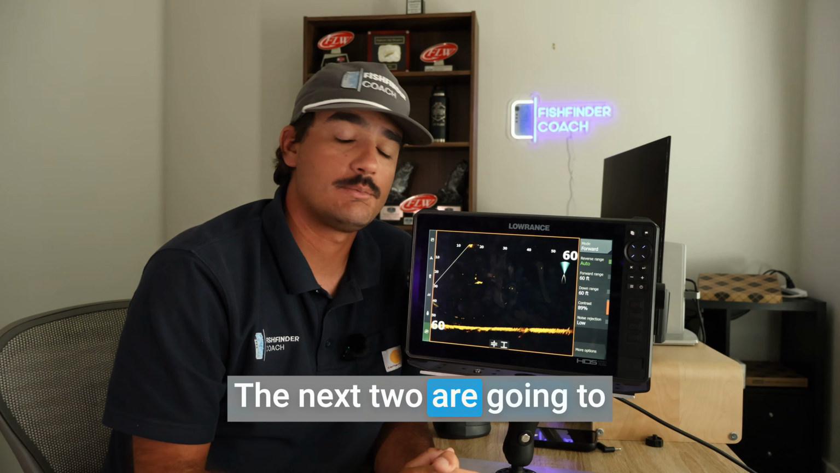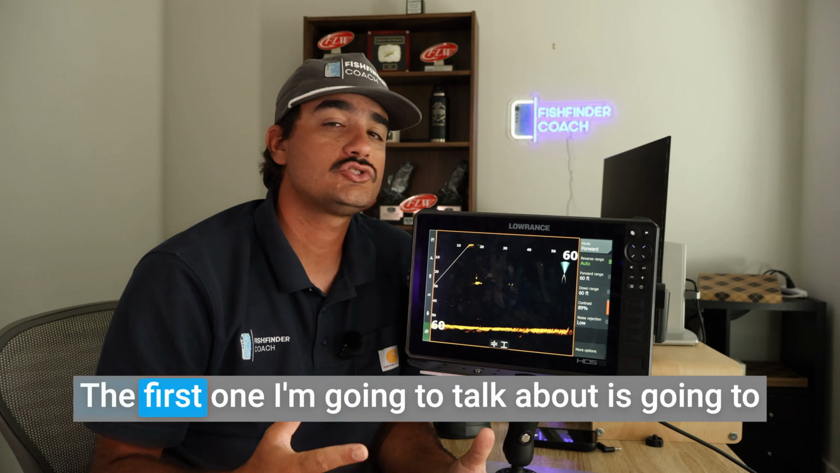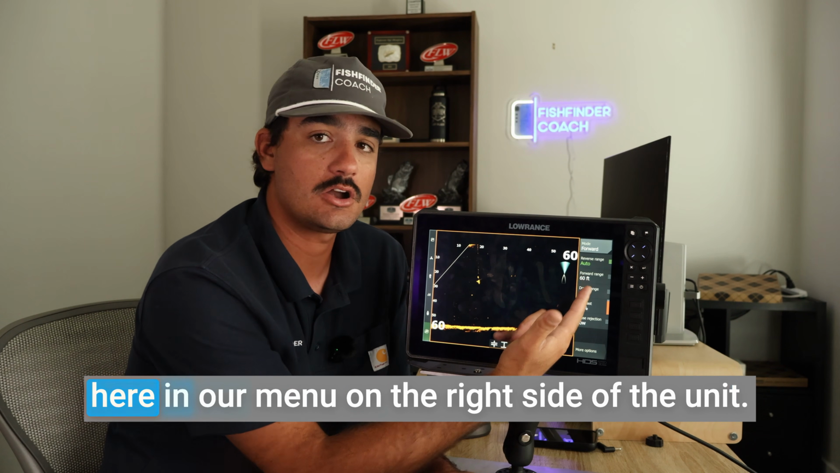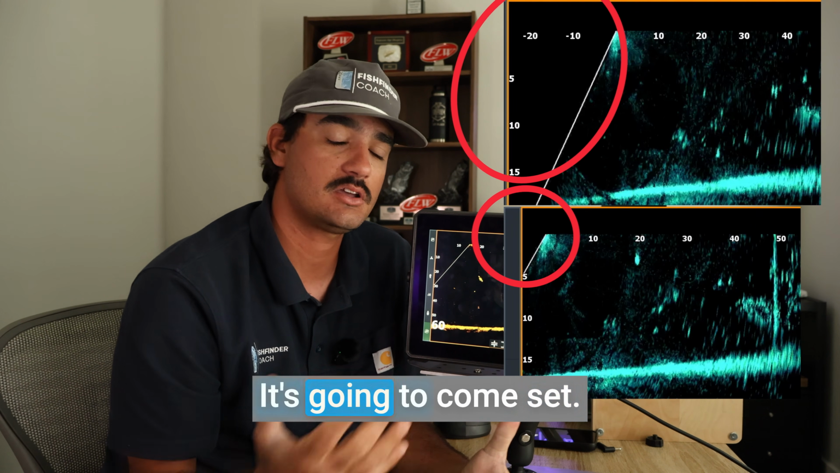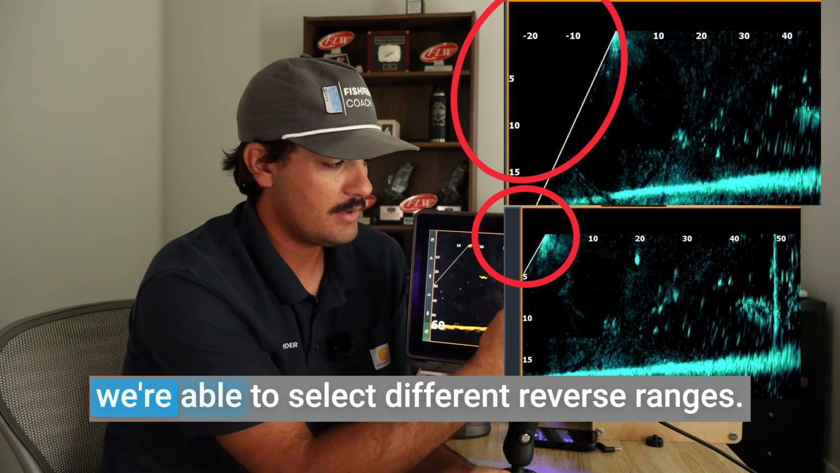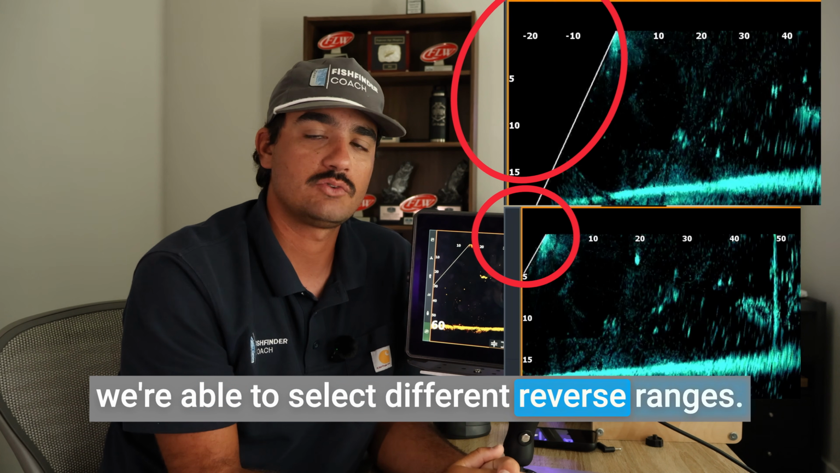The next two are going to be the most important ones. The first one I'm going to talk about is going to be the reverse range. And we're going to see that here in our menu on the right side of the unit. It's going to come set on auto. But we're able to open that up and we're able to select different reverse ranges.